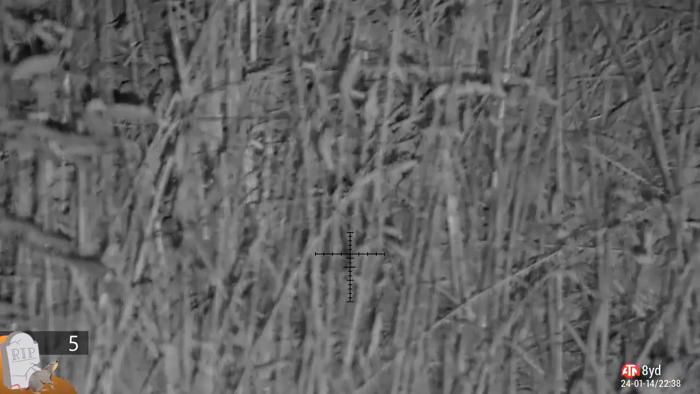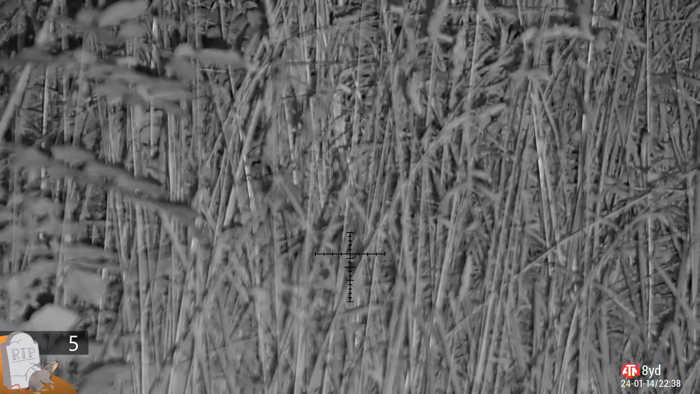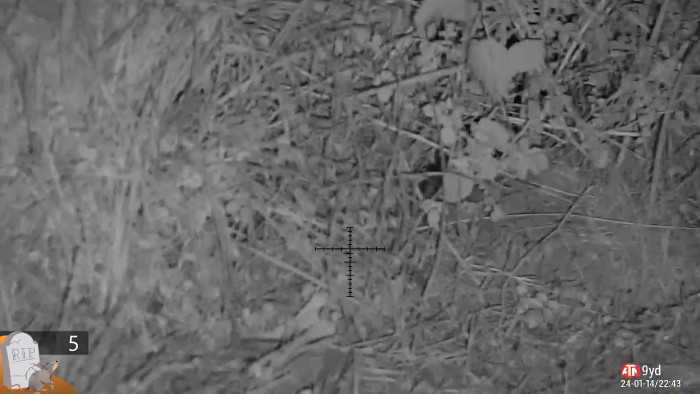Quite a few of these shots, sort of 8 to 10 yards, very close indeed, because there's a lot of long grass and undergrowth and nettles down the bottom end of the farm, and behind there is a lot of earth and rock, and they're nesting in there, and they kind of come out and burrow their way through the grass to get to where they need to be.